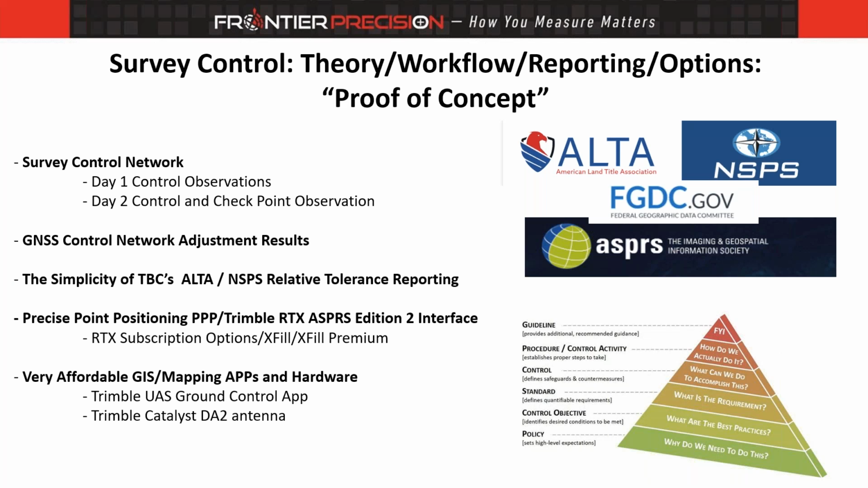That easy button, as I call it, is not yet available for ASPRS, but I'm hoping as we move forward that will happen. I'm also going to touch on precise point positioning, or PPP. Trimble's RTX solution is a PPP solution, and how it is now endorsed through ASPRS, and they have an entire section, Section D, on workflows in order to be compliant with PPP technology.